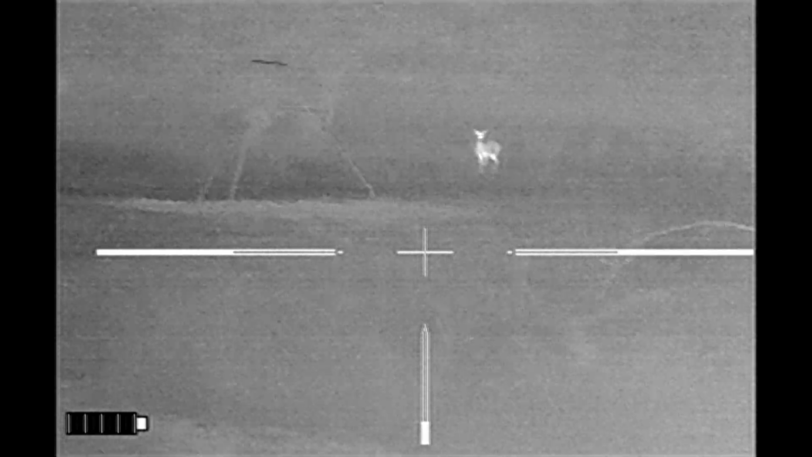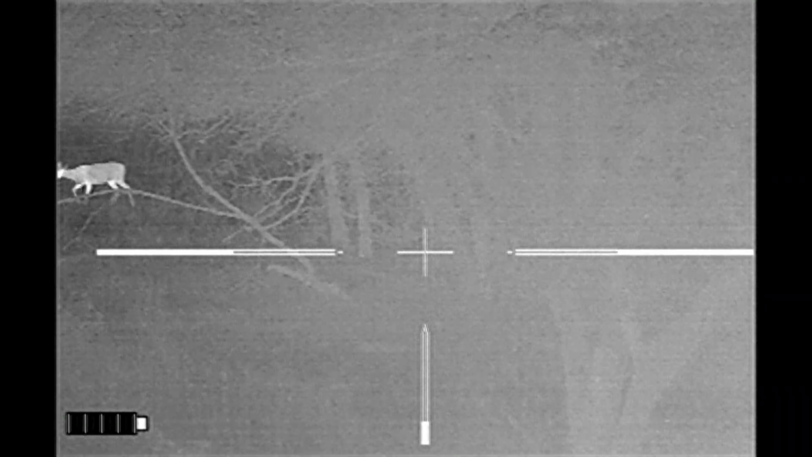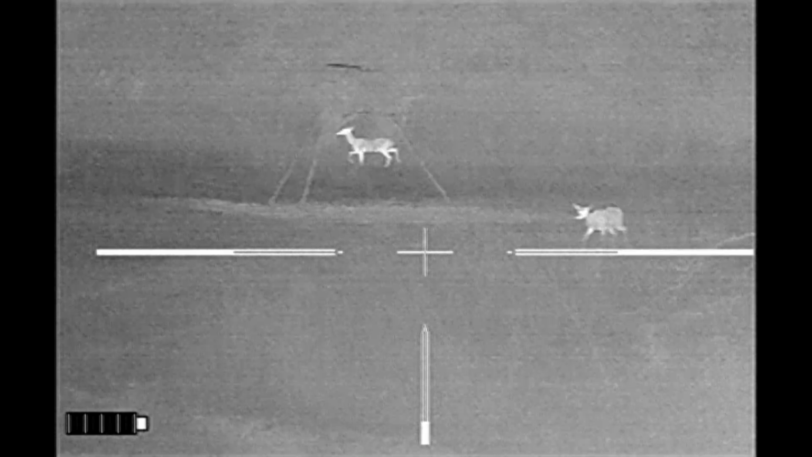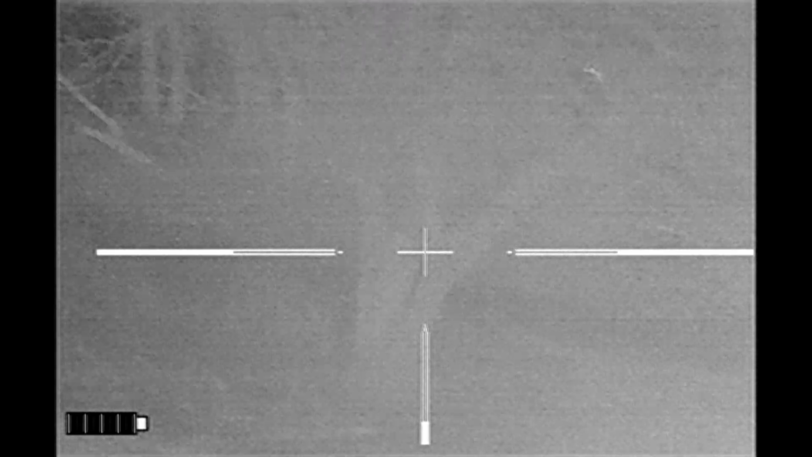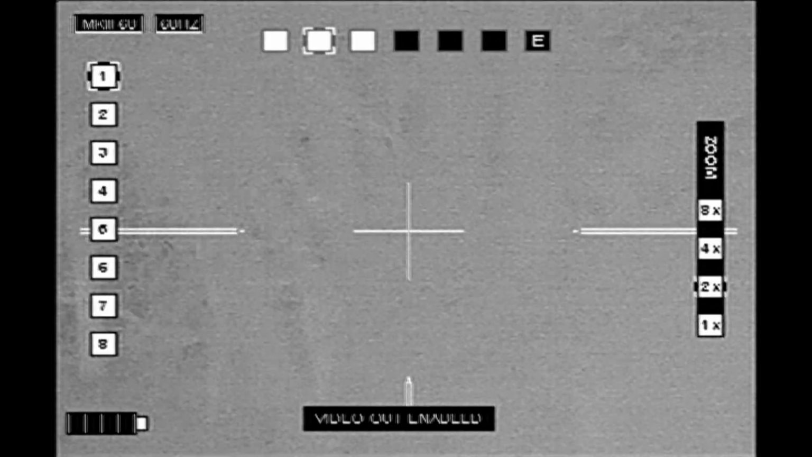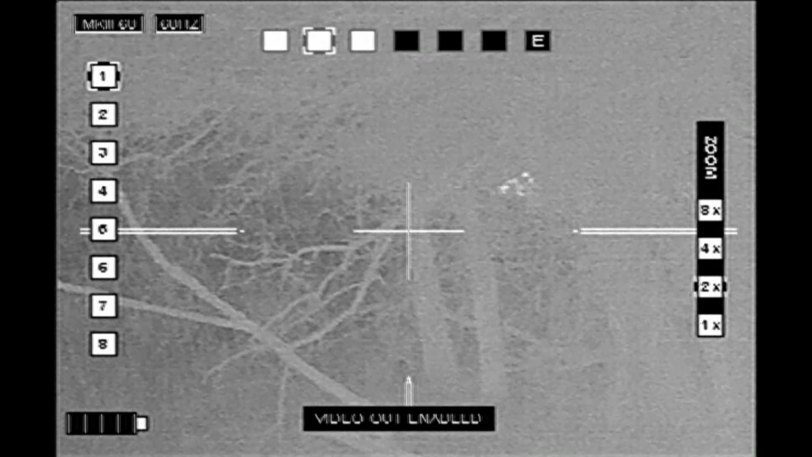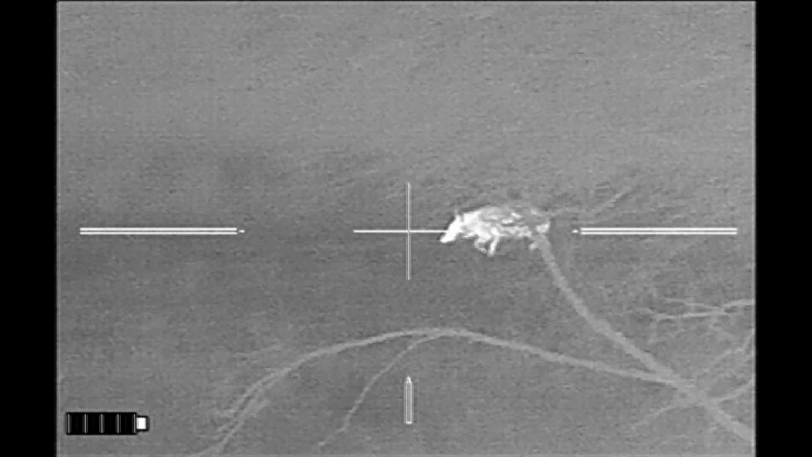The deer that was being chased comes back. It doesn't seem too bothered. And at this point I'm wondering if maybe the hog actually did take off, and that was my opportunity. Fortunately, I was wrong, and here he comes.